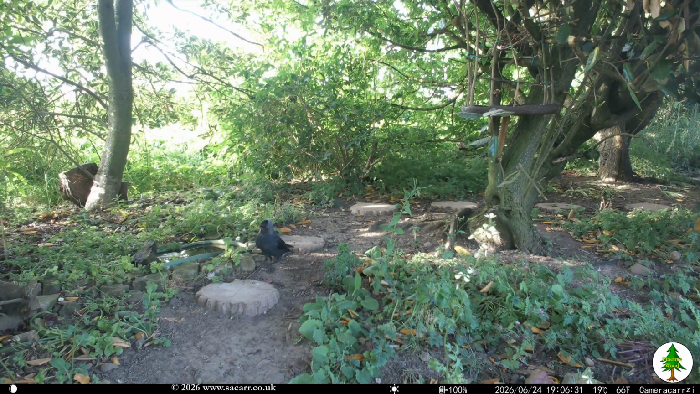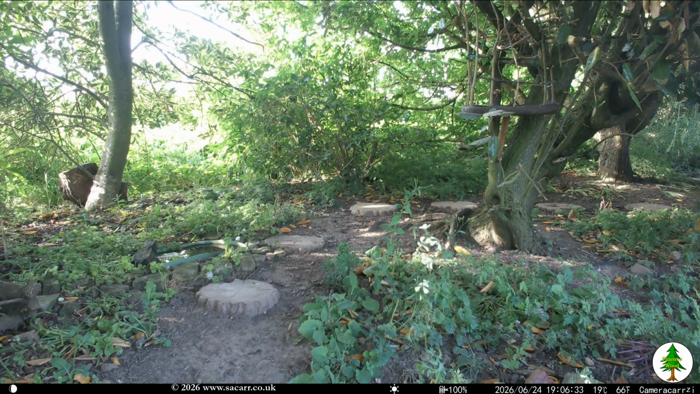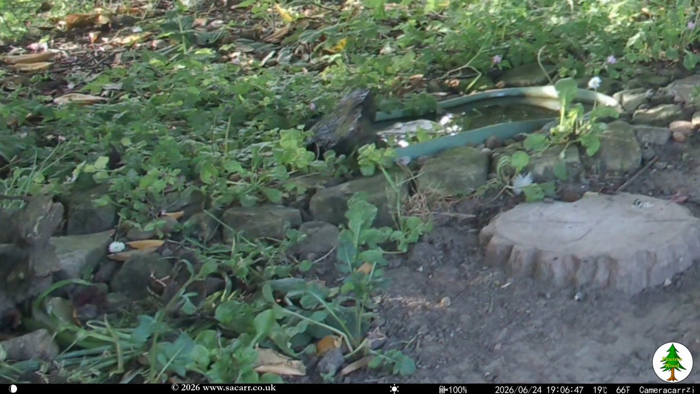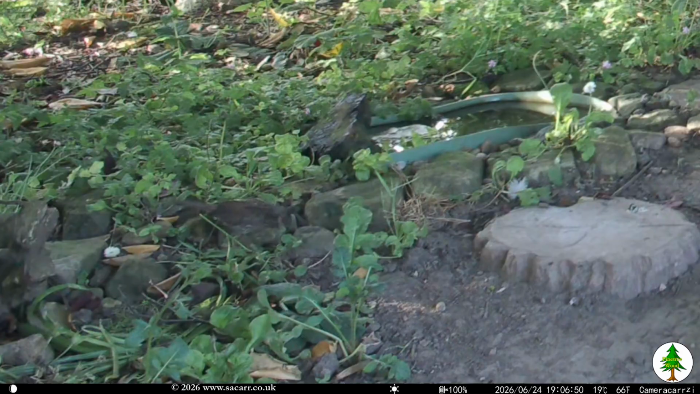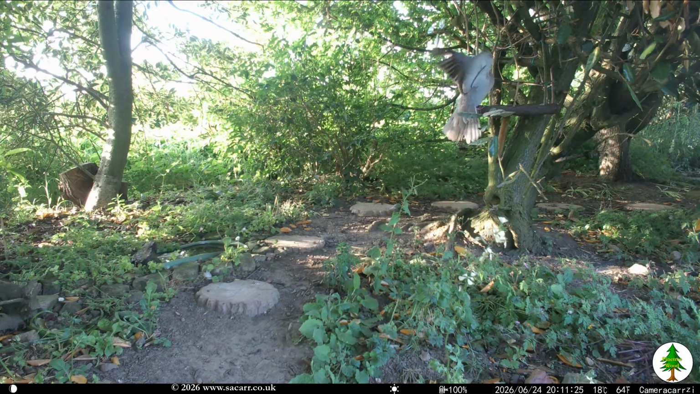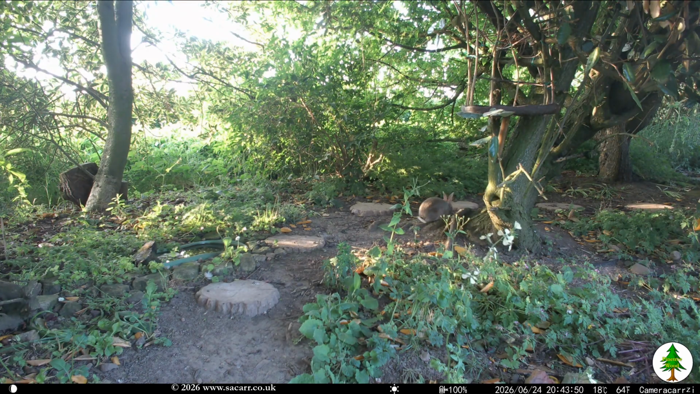That evening, the jackdaw and dunnock were around the pond. An hour later, a dove was making a big flap over landing at the bird table. This was followed by the rabbit again, being the last daylight capture of the day.